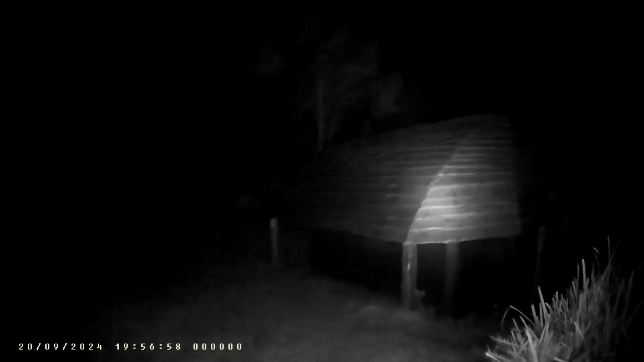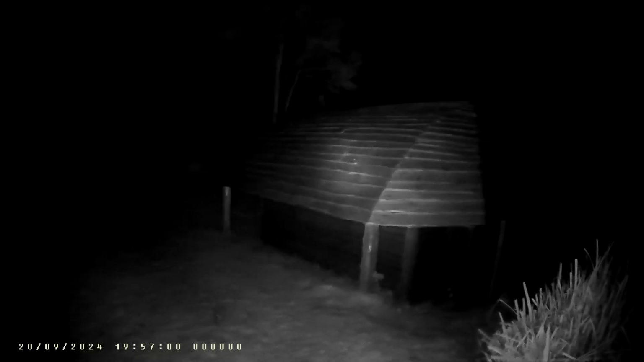See, it's just a new wooden roof. It's a bit like American style, but we're in a damp climate. Don't know how long that roof's going to last. Like, more bird feeders.